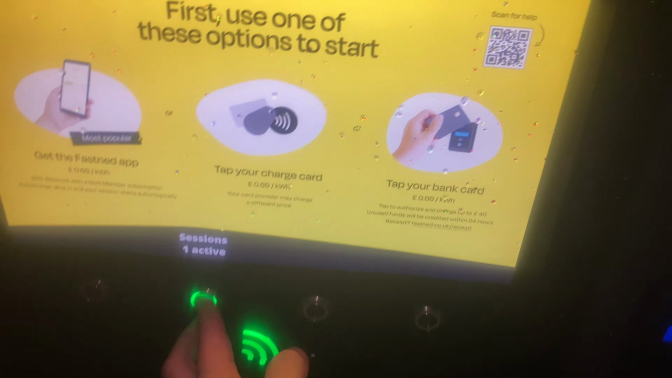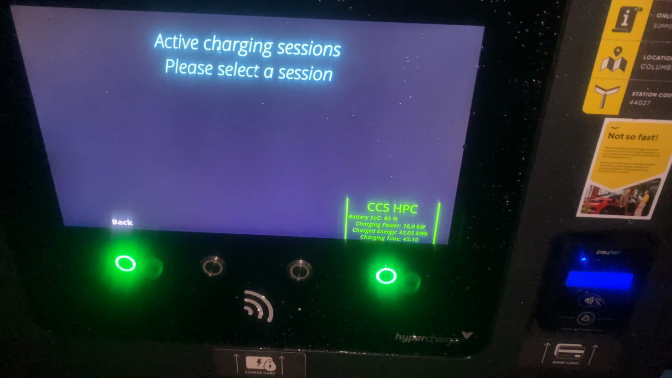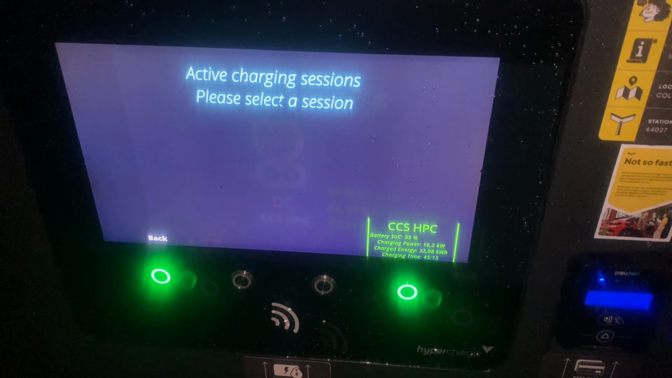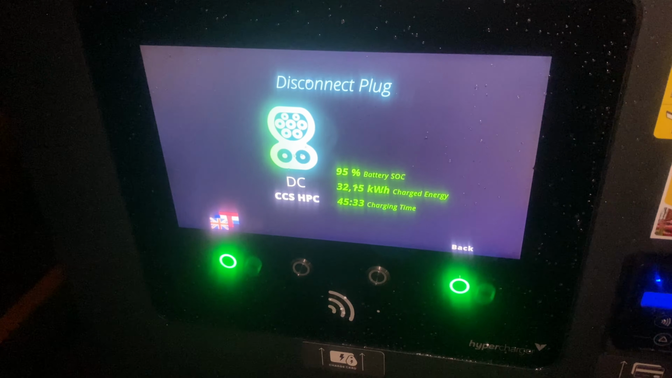Right, we've been here a while and all the canopy lights have gone off and it's no longer yellow. So what have we got here? We have got 95% charge, which is more than enough. So let's get this powered down. There we go. So 45 minutes and we are charged. Let's unplug this.